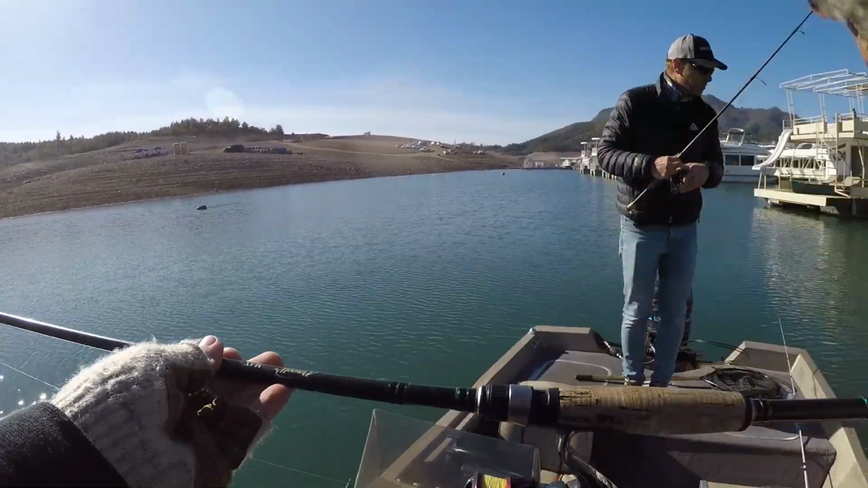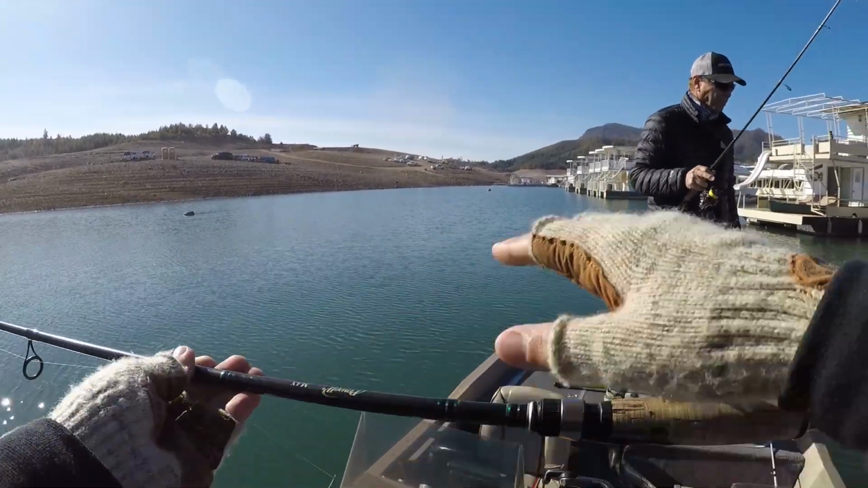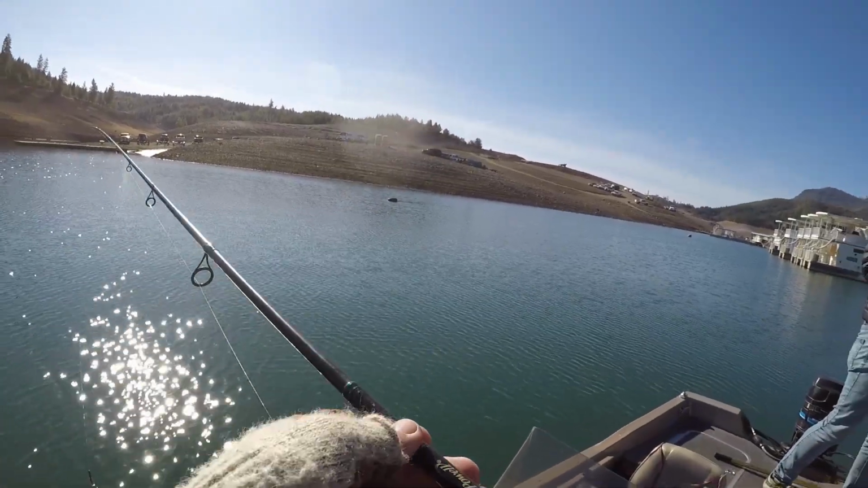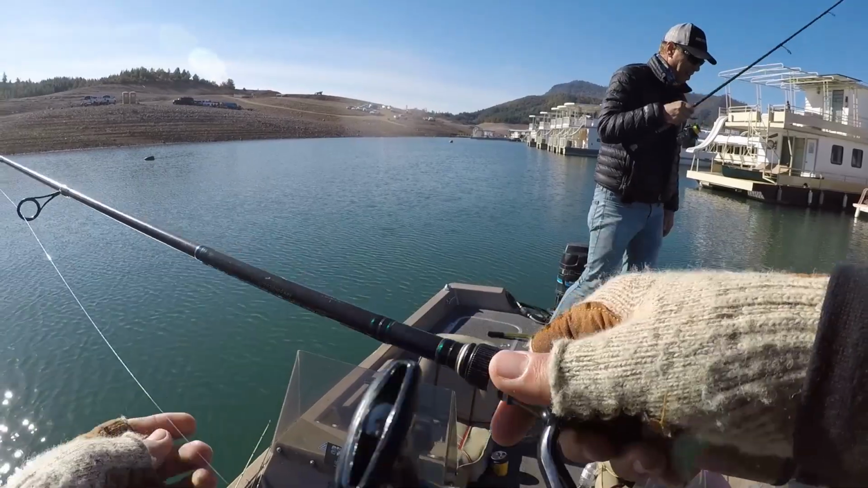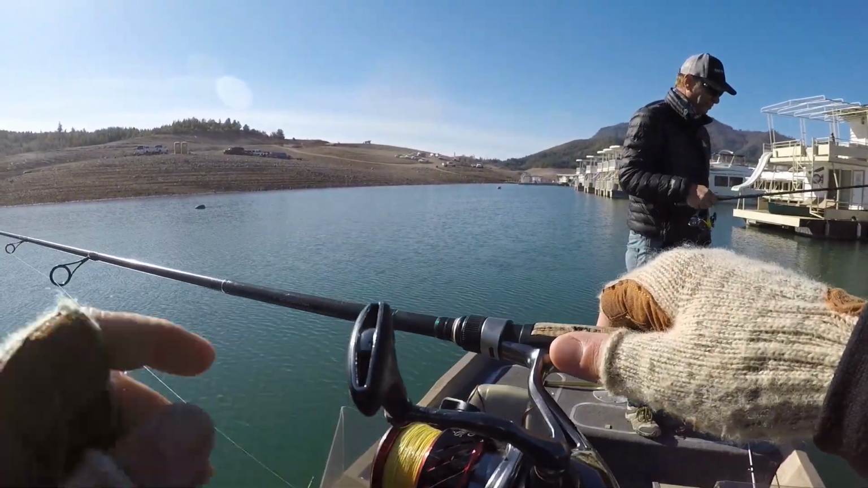I believe he's using a 7-foot medium light spinning rod, and I'm using a 7'3". These are both his rods. I'm borrowing his equipment because I'm just visiting in town, and it's not easy to fly with rods. I've done it, but they've changed all the regulations. It's much more expensive.